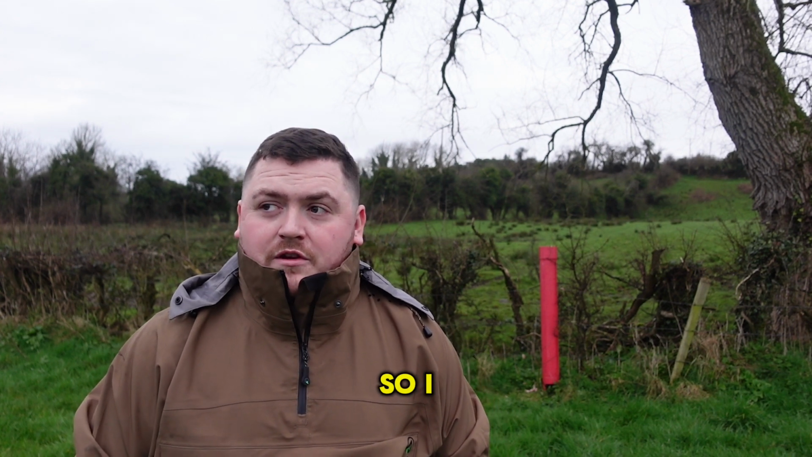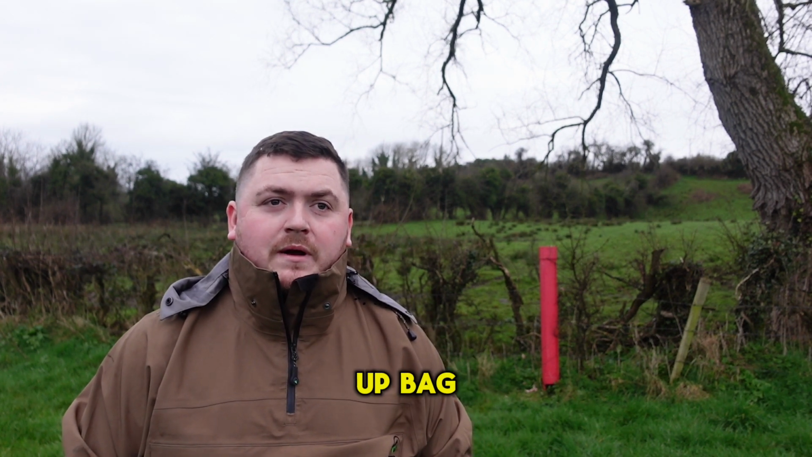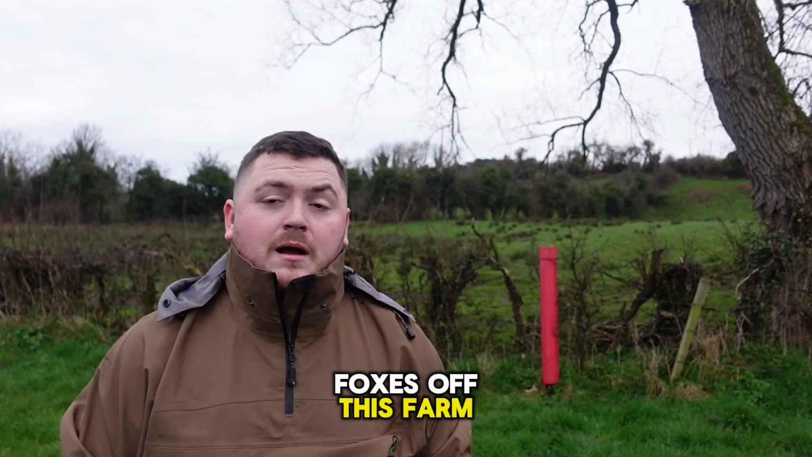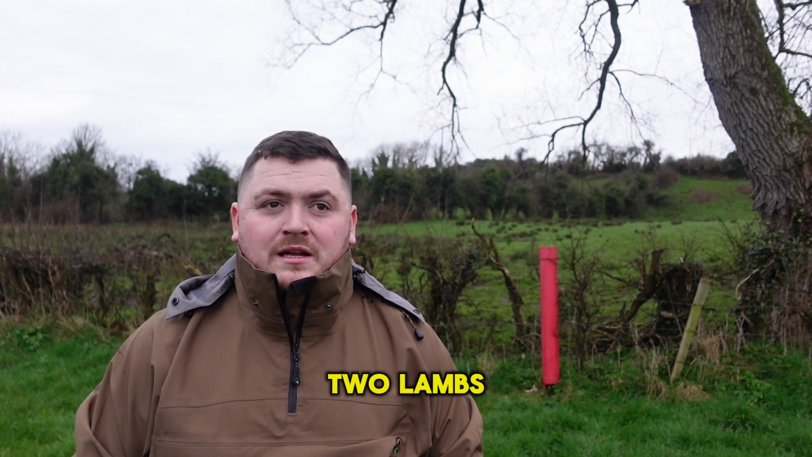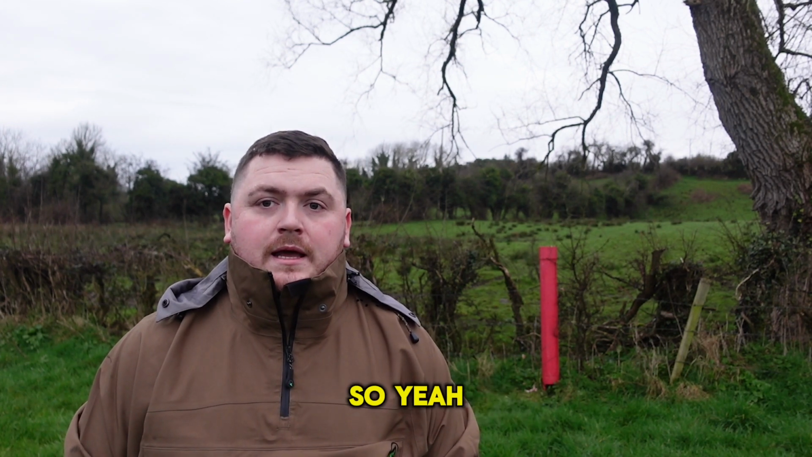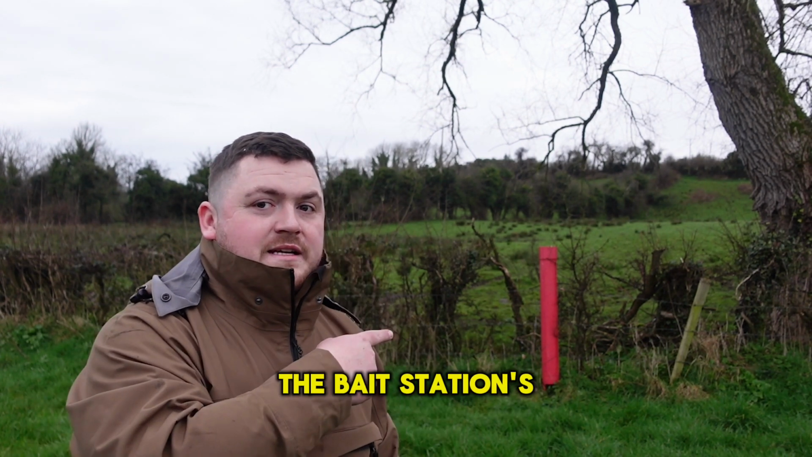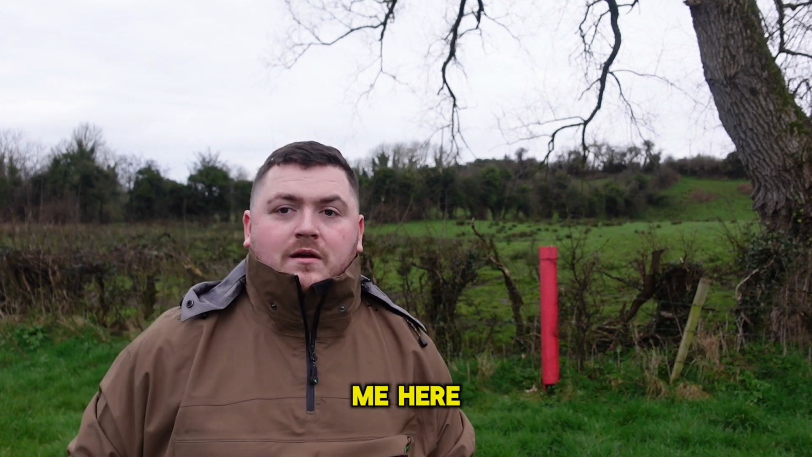So I'm on another sheep farm here, not that far away from home. Last week I ended up bagging 3 foxes off this farm. I'm back again tonight to keep a good eye on things. They lost 2 lambs last night, and the night before that, so 2 lambs in 2 nights in a row. So I'm back up tonight to make sure that doesn't happen anymore. So as you can see, the base station's here, with backstopping behind it. There's a high bank right behind me, right behind the camera.